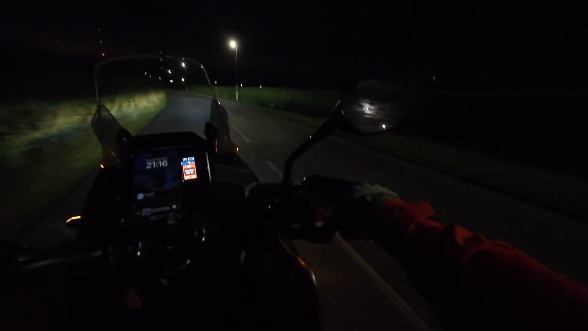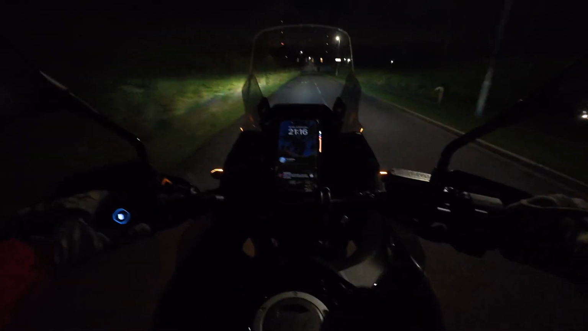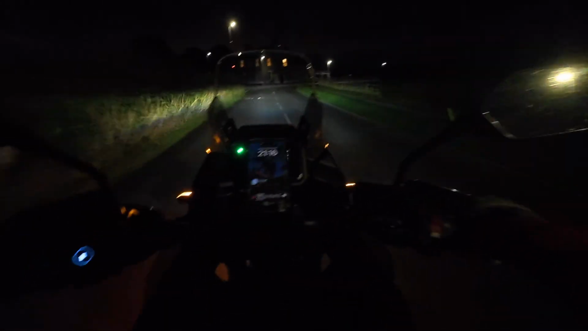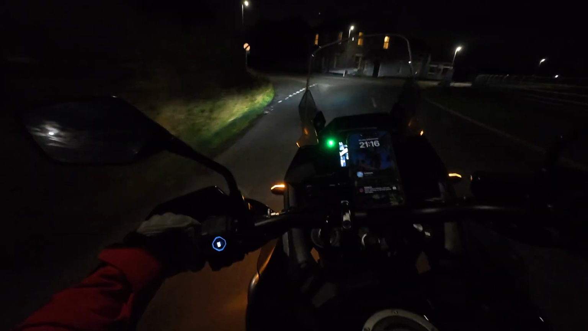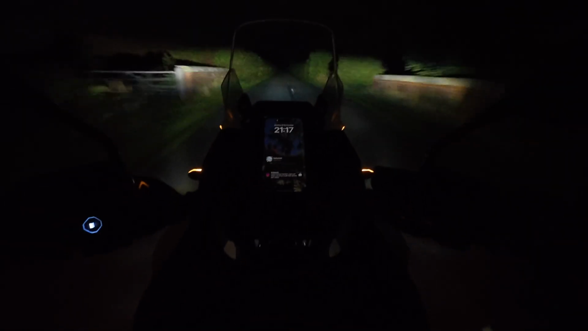So we're just coming into Inskip. When I was up at Beacon Fell before, we could see the lights, so thought I'd bring you past this way and you'll be able to see the aerials from a little bit closer up. Some dark country lanes. So there's the aerials. Bit of a bump. Yeah! Just gotta give it some ammo when you go over bumps.